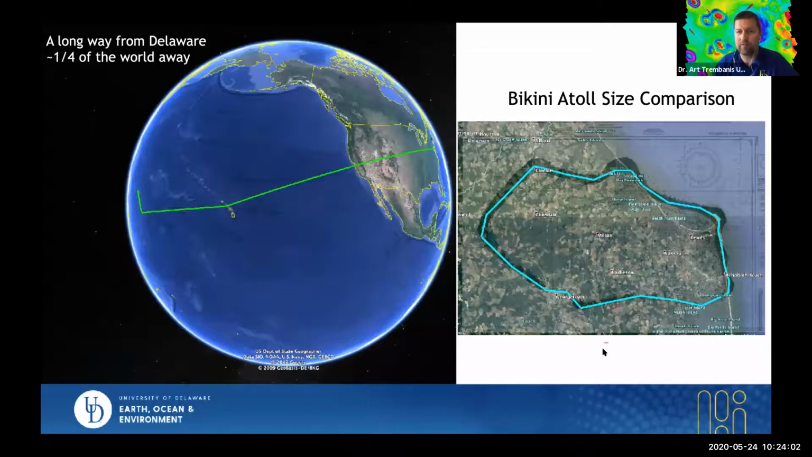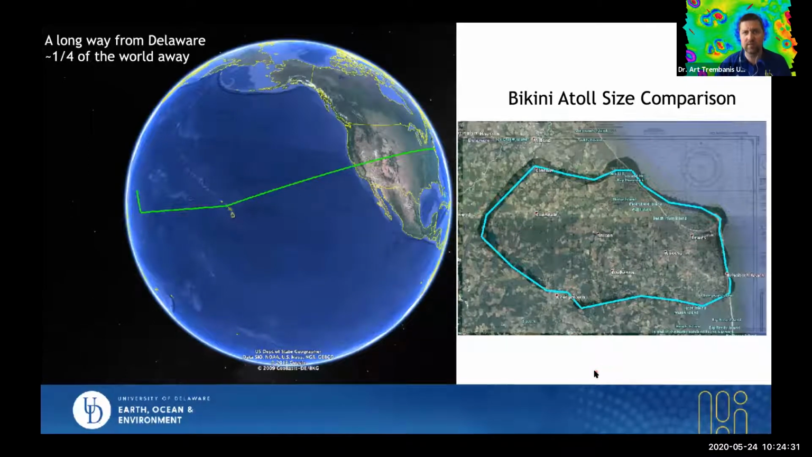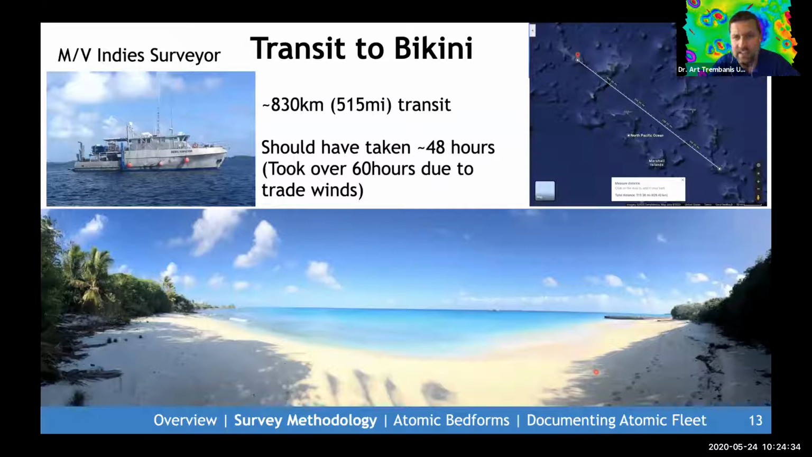And I think for many of us, at least my concept was, Pacific atolls must be tiny. This is quite large, just for context relative to Delaware. It's almost 50 miles across, and a very broad, large, and actually fairly deep lagoon. We weren't going to try to map the whole of the lagoon. We would have needed several months, but instead we focused on the areas associated with the atomic bomb testing. So like I said, half of the adventure was even just getting there.